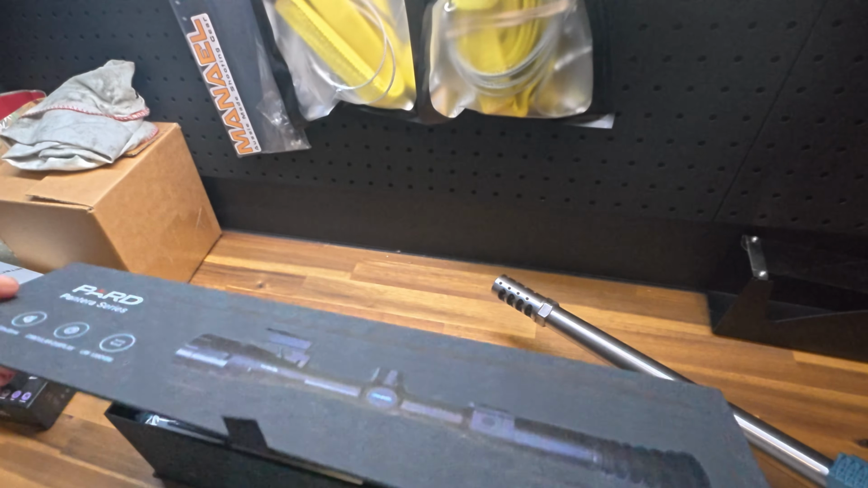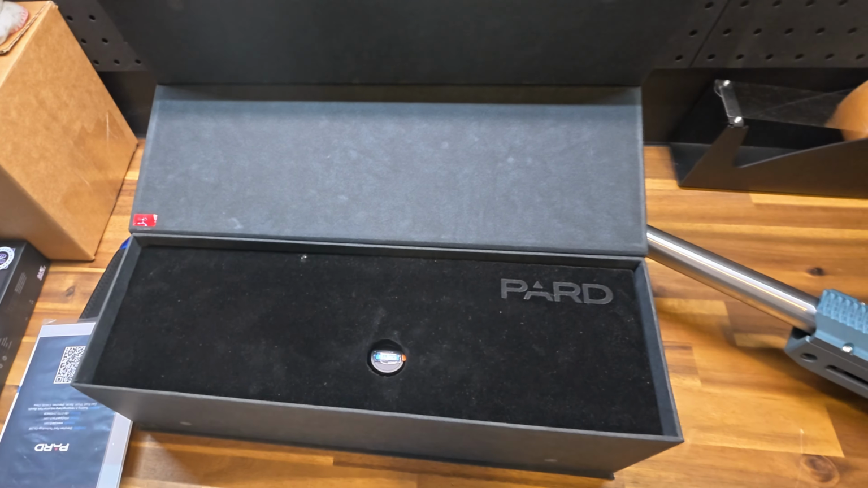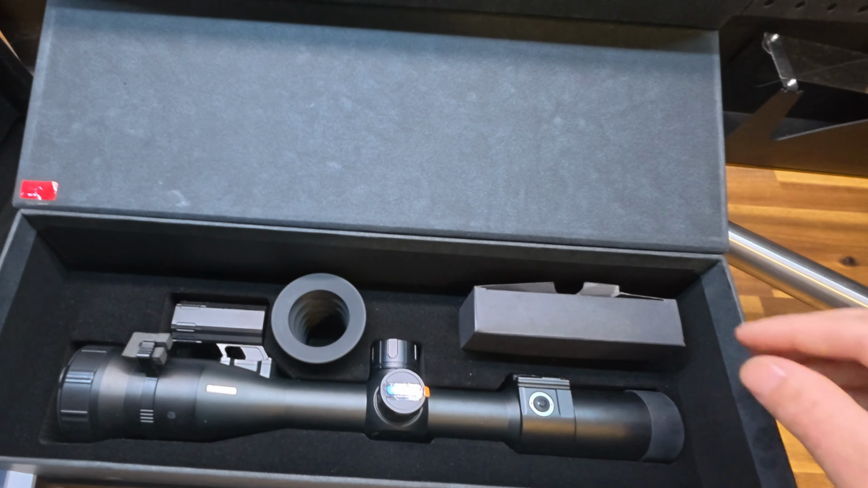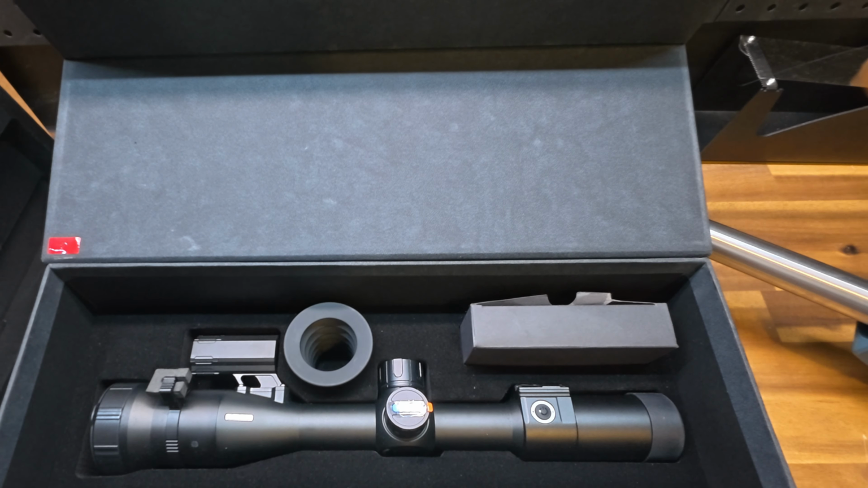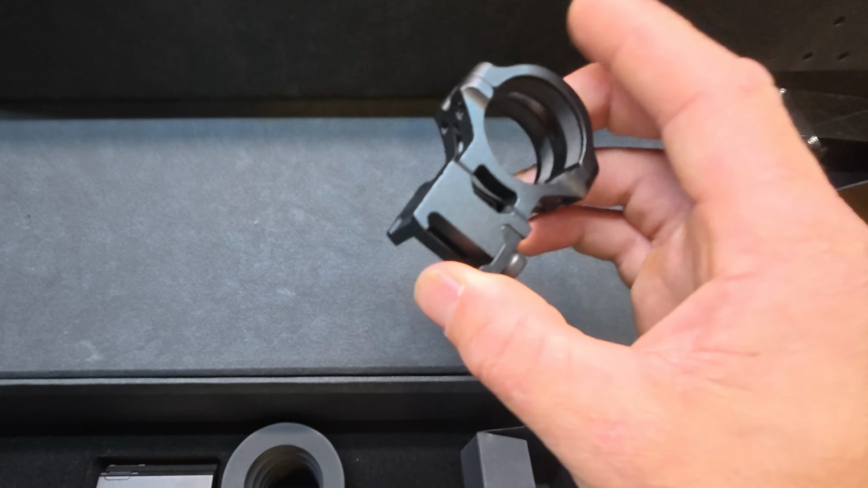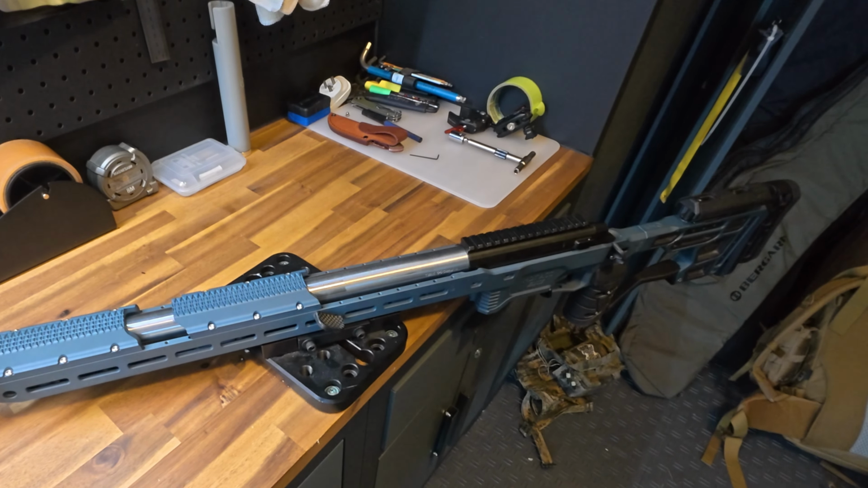Howdy guys, James here. Maxwell's had to go out, so I'm going to do an unboxing on this thermal for you. So, nice solid box from Pard. They've done a really good job with all of this. Get your scope cap, instructions, all that sort of stuff in the top. But the meat and potatoes underneath the really solid bit of foam that they've got holding everything in is the business end of it. So you got your scope itself, obviously, eye cup, which is actually threaded. That's a really nice addition. Nothing worse than losing one of those in the field. And Pard have given you a set of rings as well. Actually, really solid rings, all milled out, so they're a bit lightweight and all that sort of stuff. So we'll get this thing mounted up on the 6.5, ready for tonight.